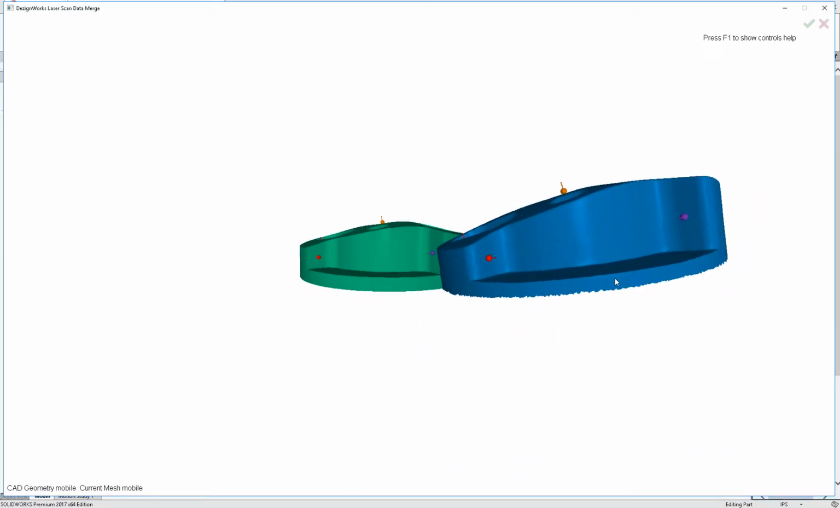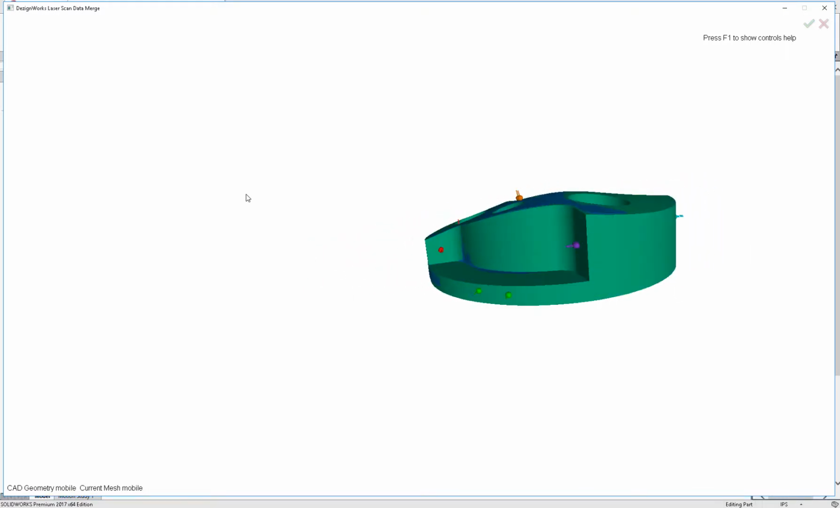And maybe we'll just pick one on this face and one here. So we're going to hit the S key to snap the two together. Then we'll go ahead and do an auto fit.